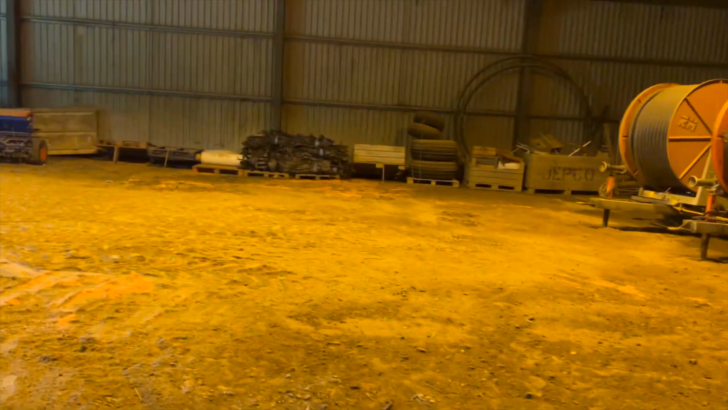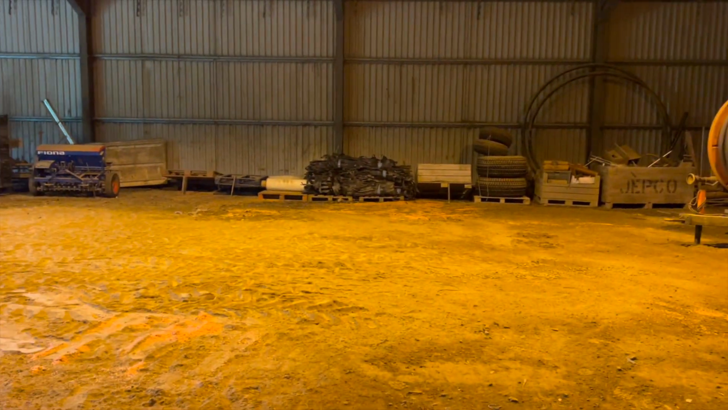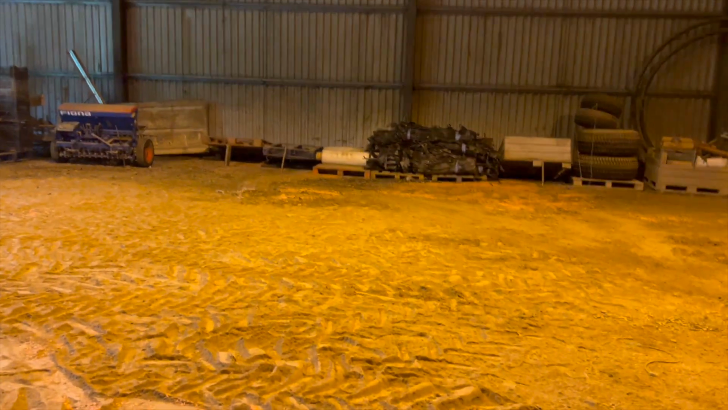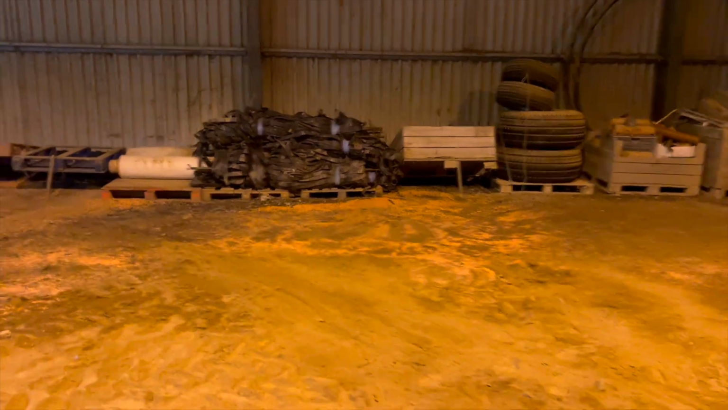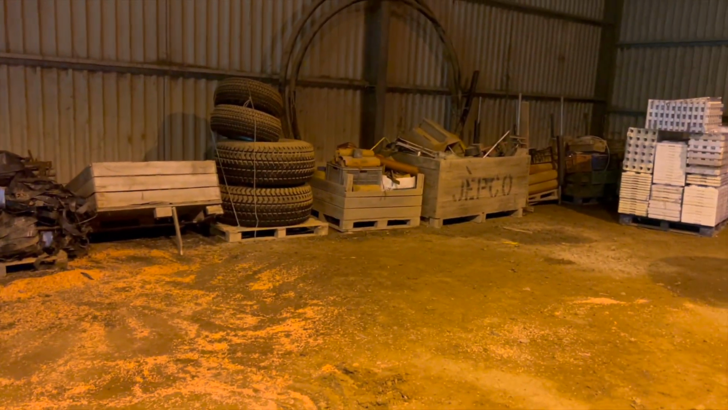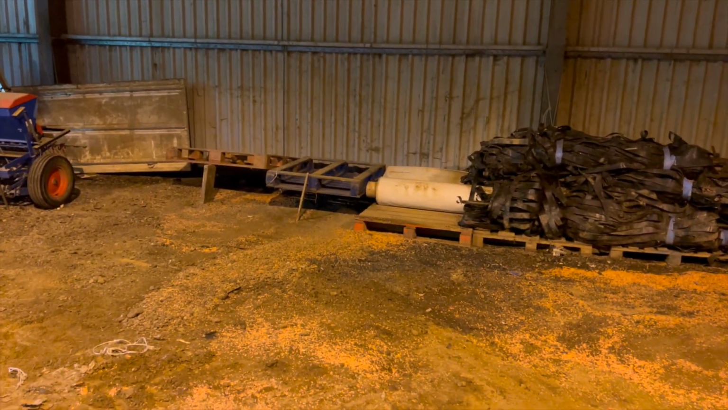But sit here and a decent line all the way along the back there, where I think it's likely we'll see some. There's still plenty of seed in here, and there's still plenty on the floor down here in front of where we'll hopefully be shooting them. So I'll pop back later, give it a bit of a recce, and see what it's like.